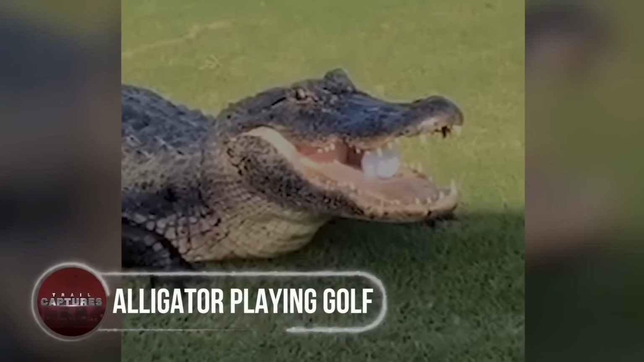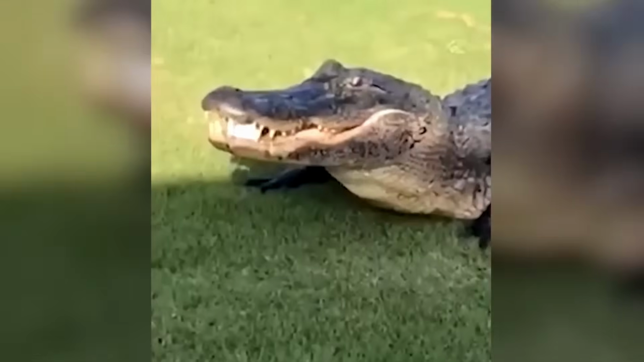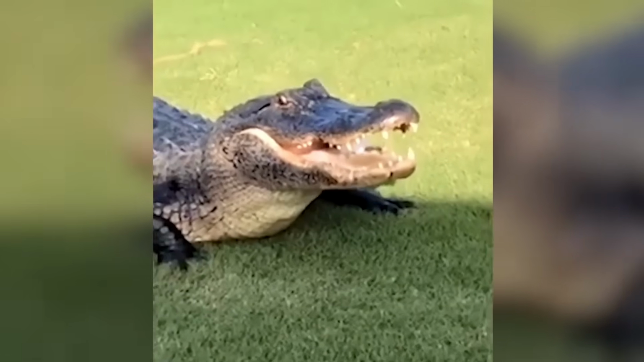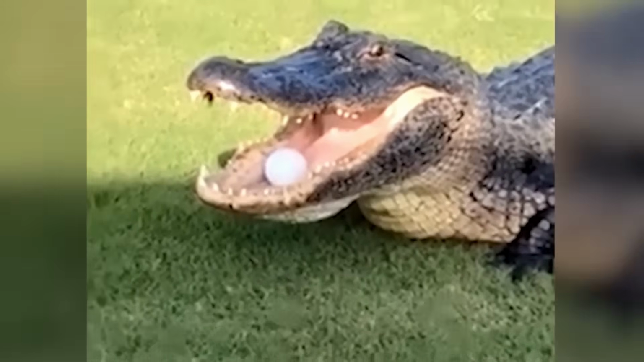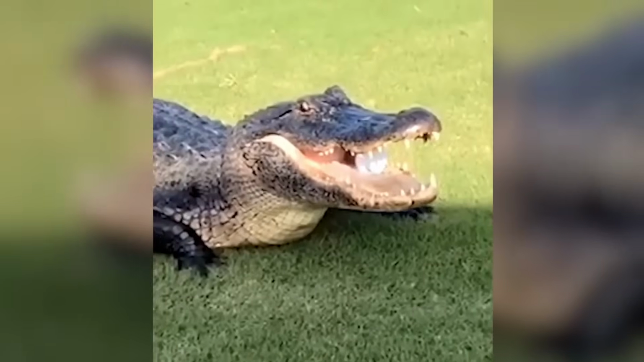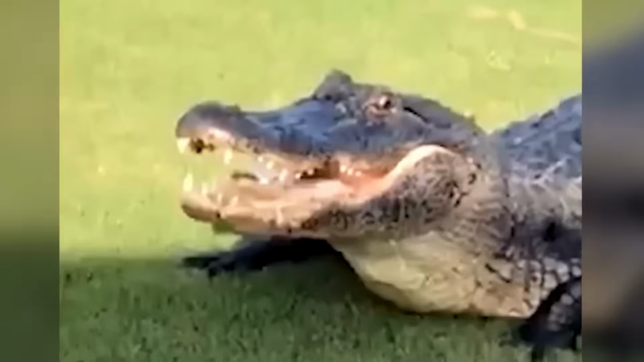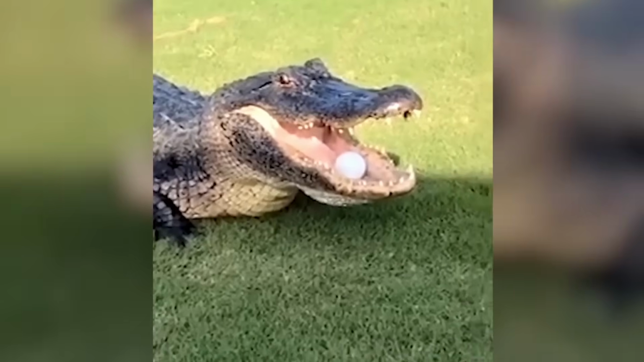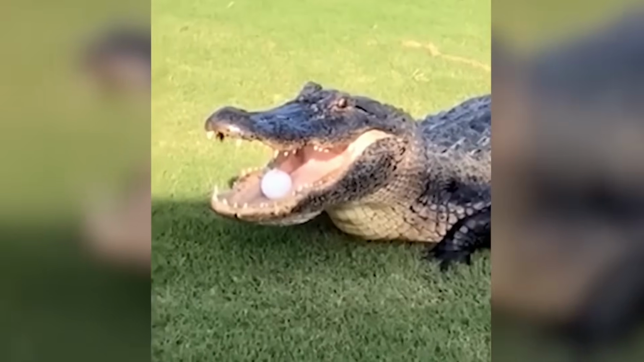Alligator playing golf? What was the giant alligator thinking when it first approached the golf course, stole the ball, and then had the audacity to simply leave it there in its open mouth with the ball exposed? What was it thinking? That someone was going to approach to retrieve the ball, then it would just get some lunch? What are these animals even thinking doing things like that? Although, to be fair, I'm sure there's at least one golfer out there who probably would have tried to tee up.